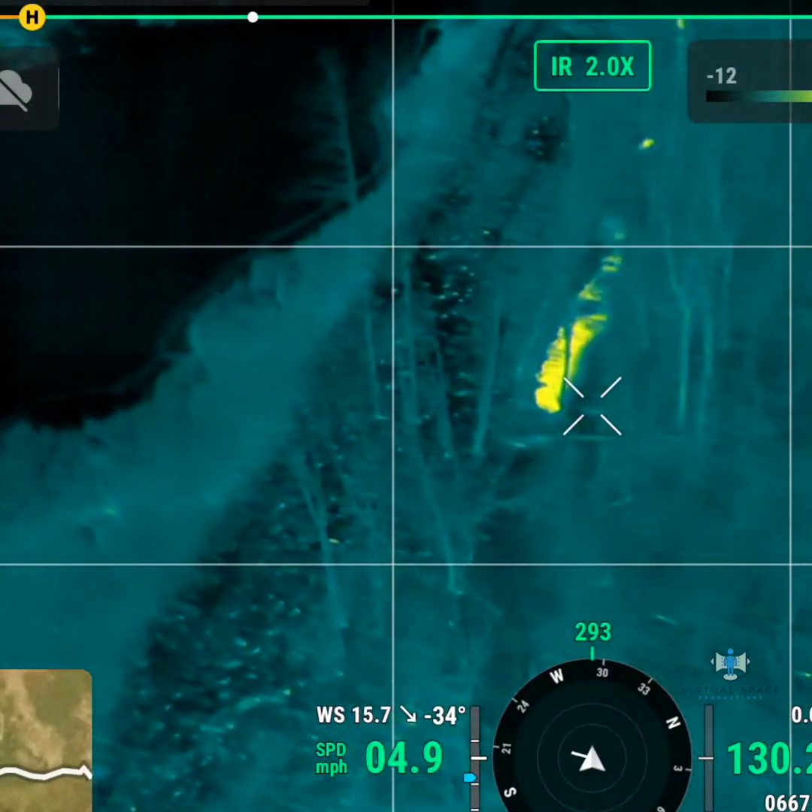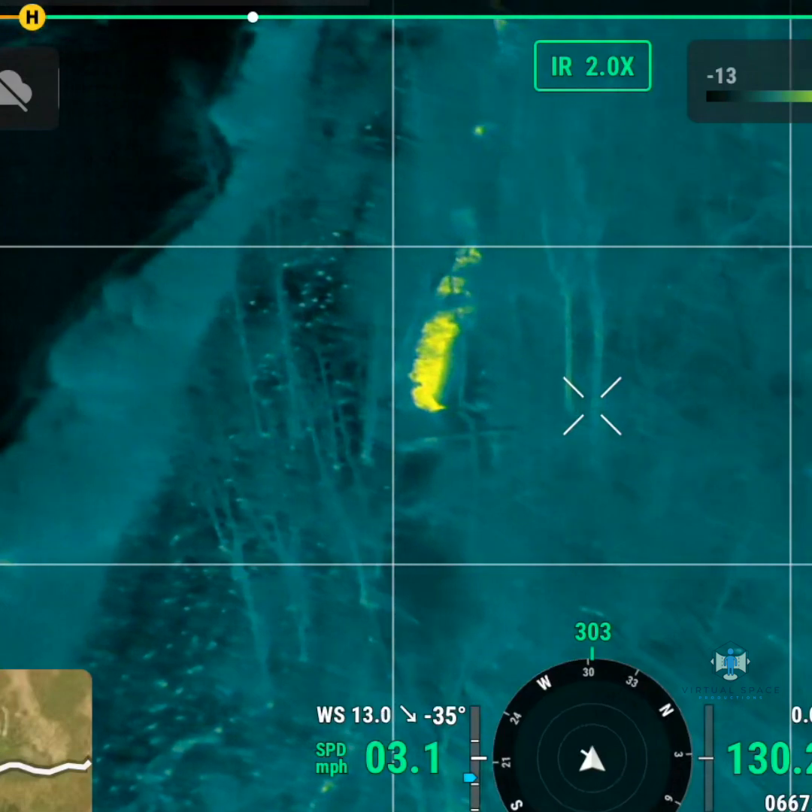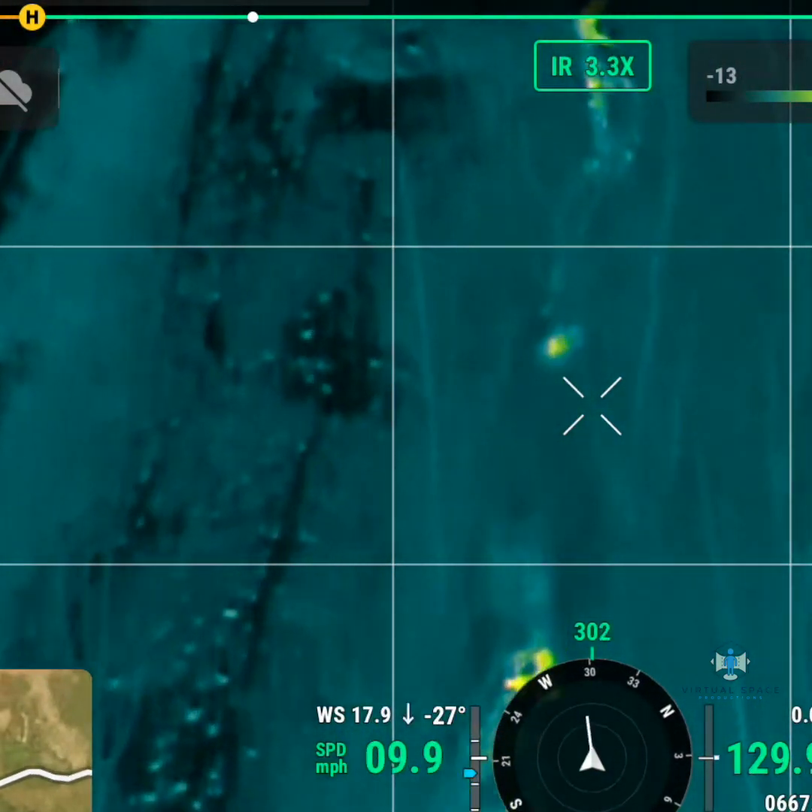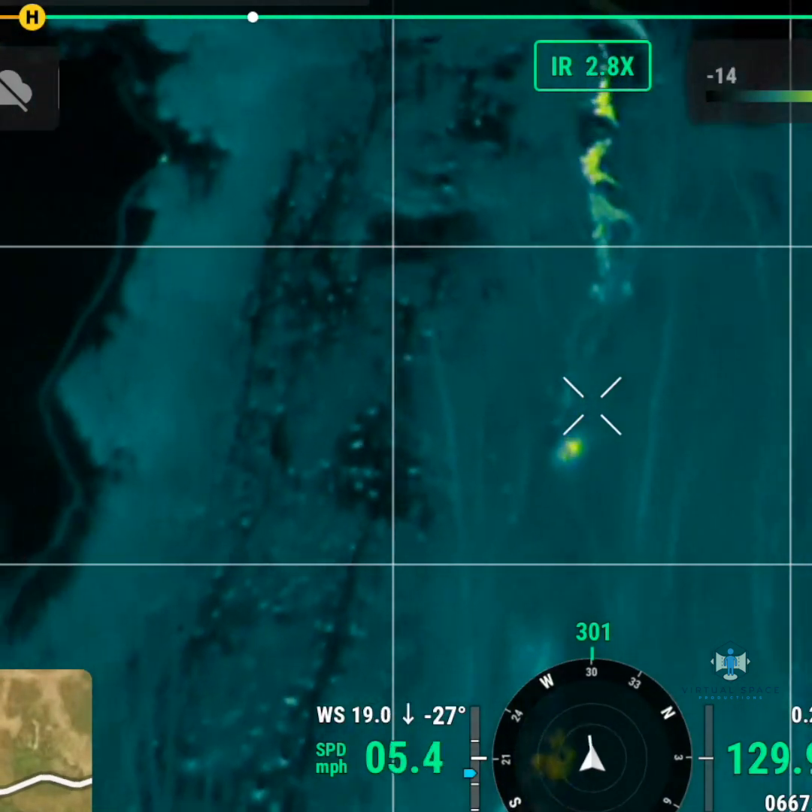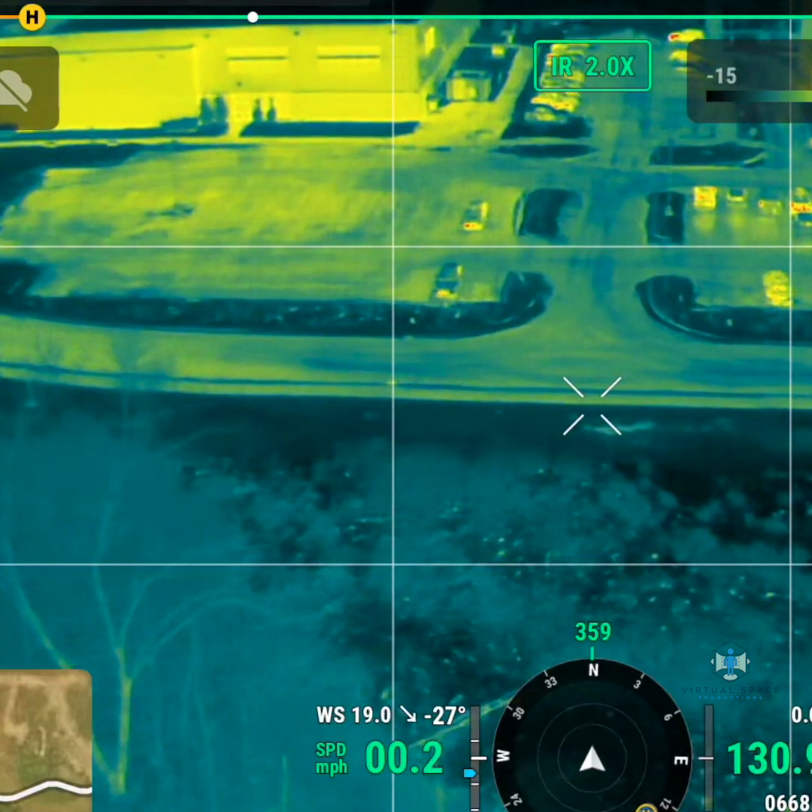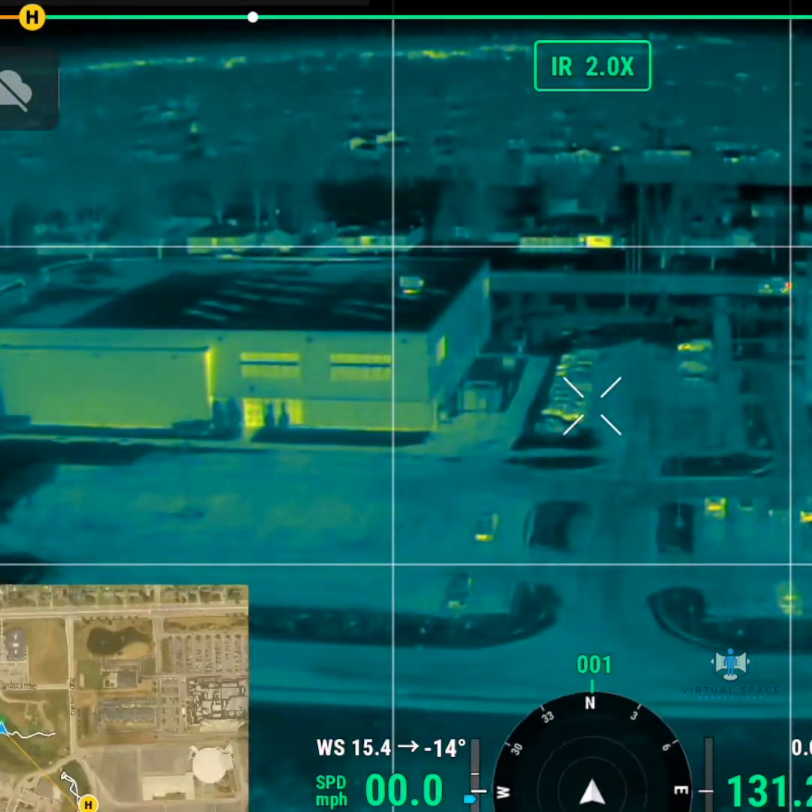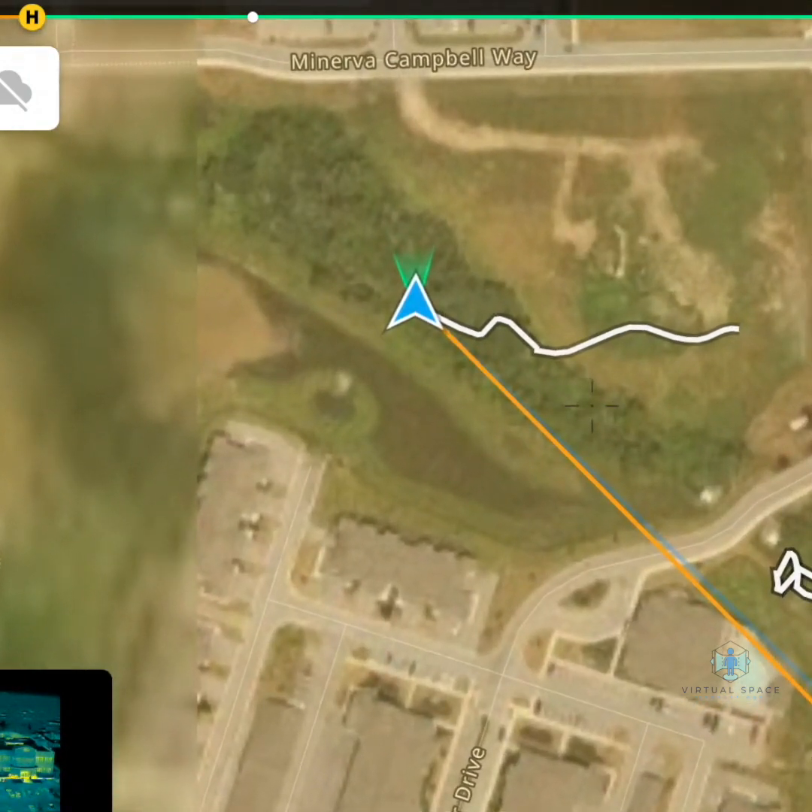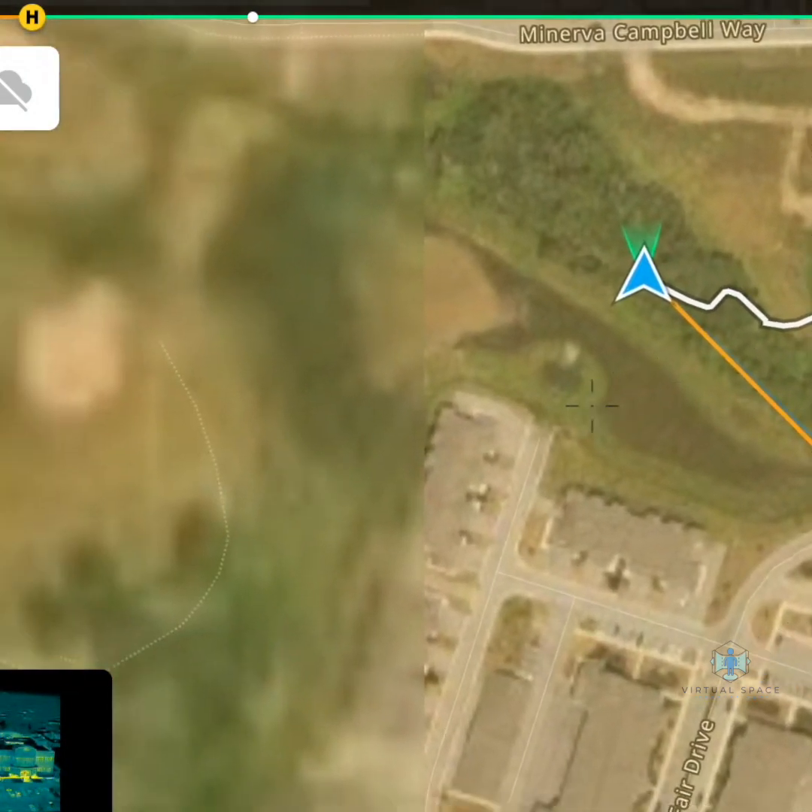Found another fox. I just saw another fox right in there.